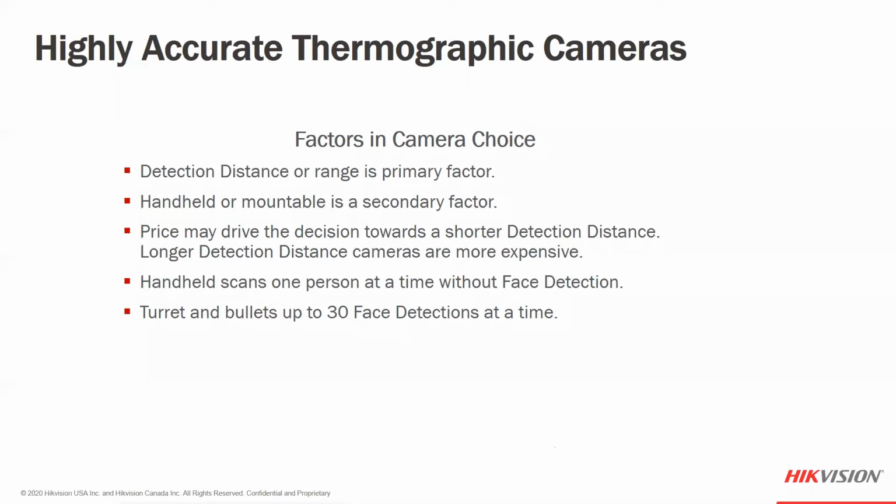As we start to choose which camera product we want for the application, one of the factors to consider, whether it be a camera or a handheld device, is the detection distance itself.